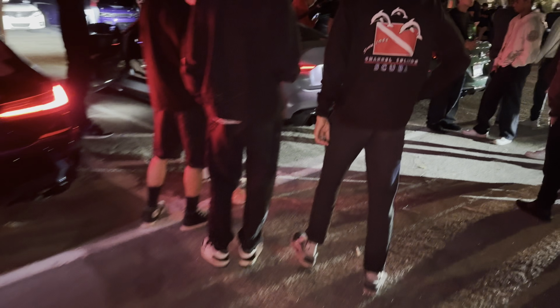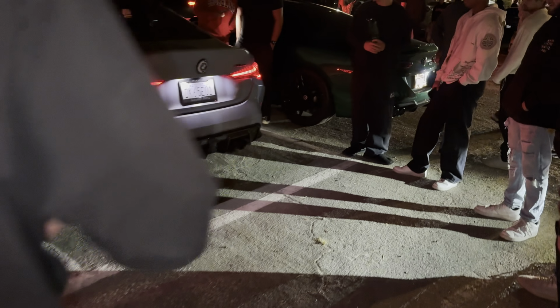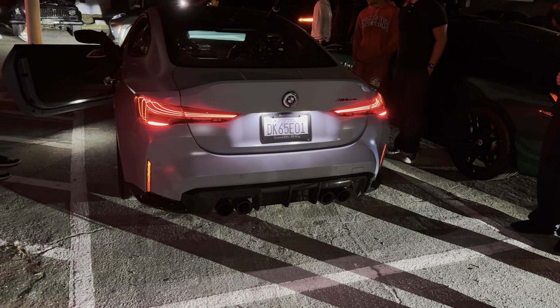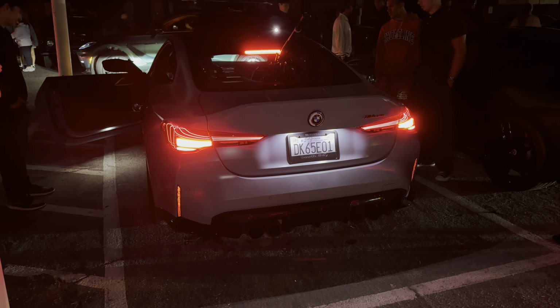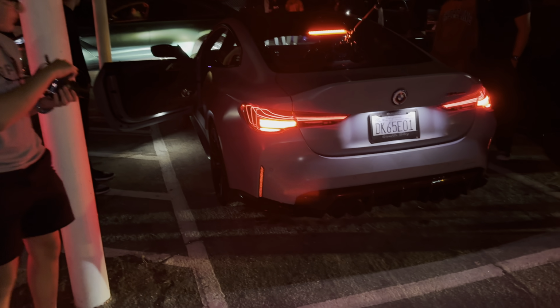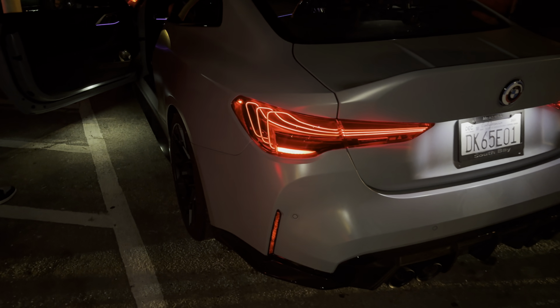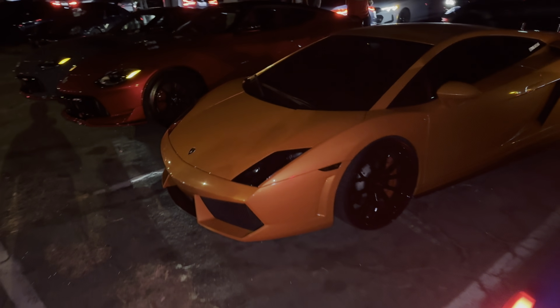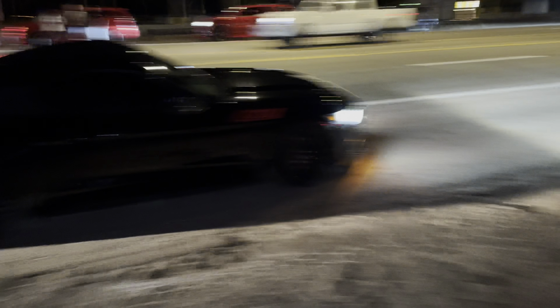What else we got over here? Oh, got a CSL M4. Not bad. Look at those taillights, damn. We got a 340. That Lamb. That Ferrari though. The Ferrari's calling my name. Got a C63S.